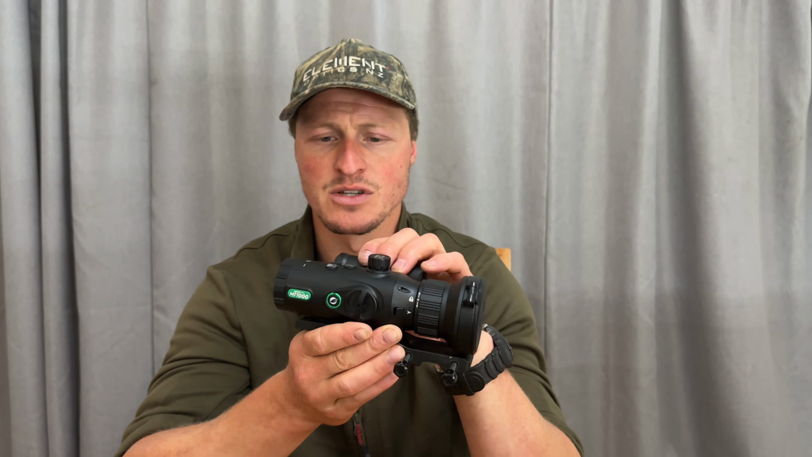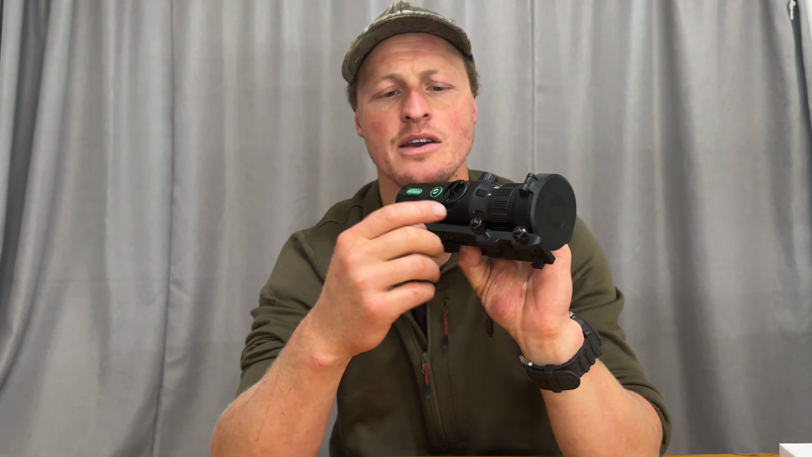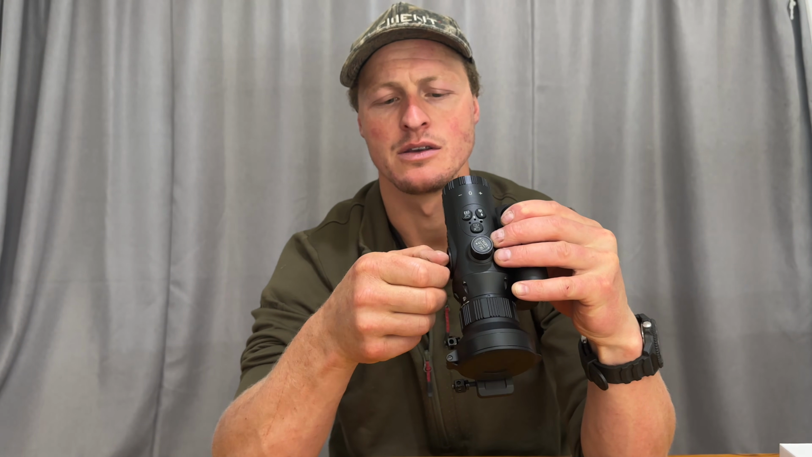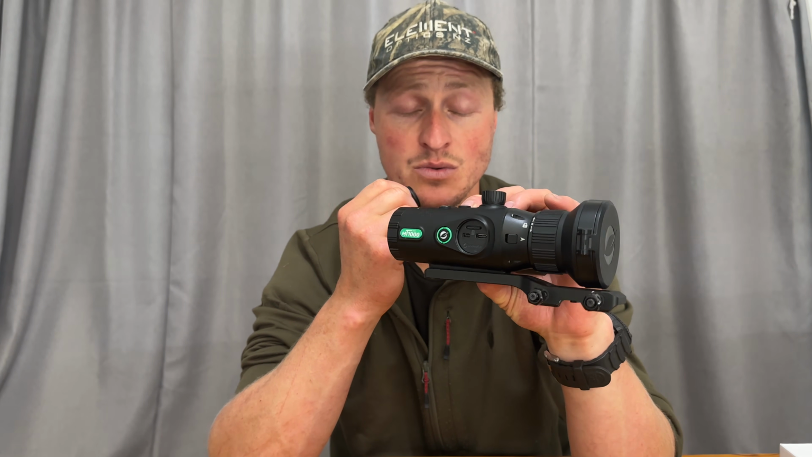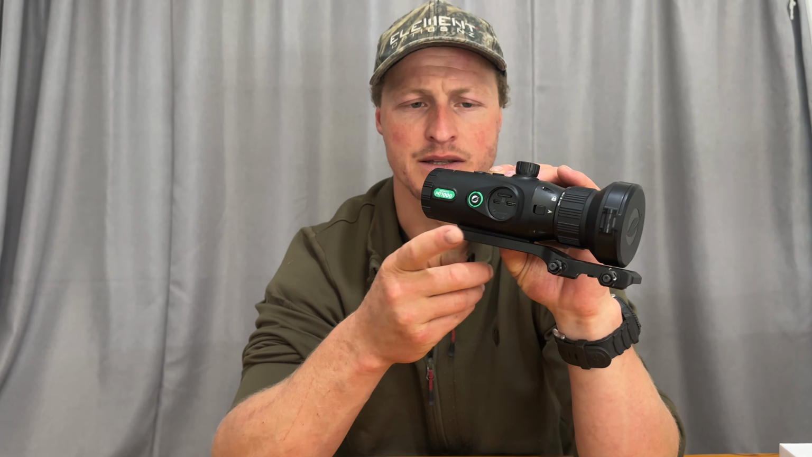So the beauty of digital technology, I guess. We then have the port here. This is where you have your SD card and your charging USB-C style charger. This is great, so you can usually charge this on the go as well, whether you're using it or whether it's in the vehicle or something like that. It's great to be able to get power to that and keep it topped up.